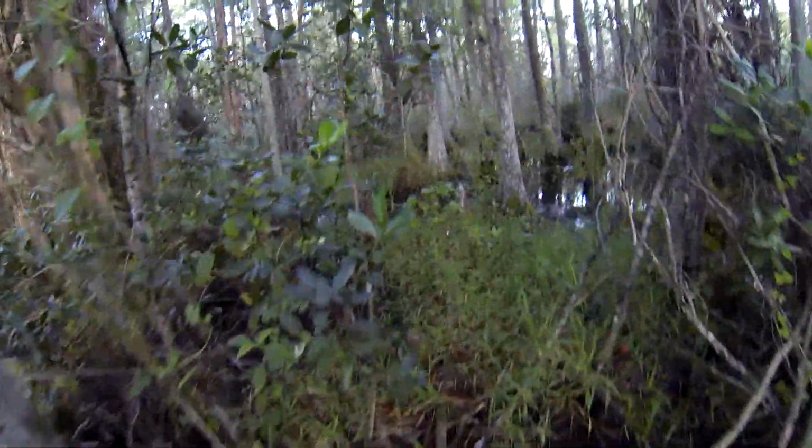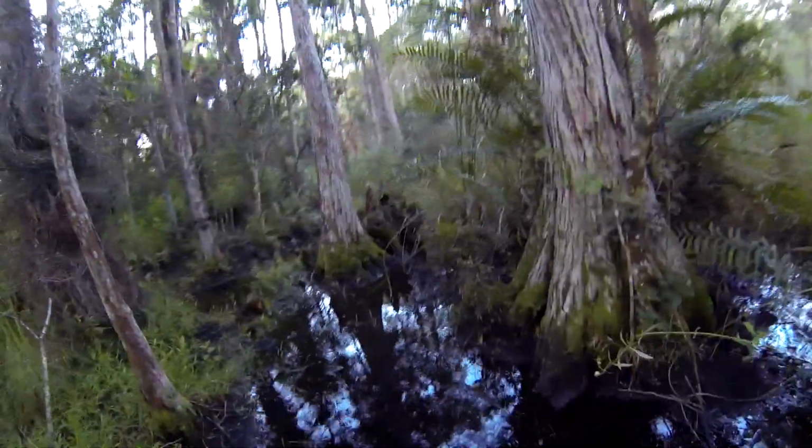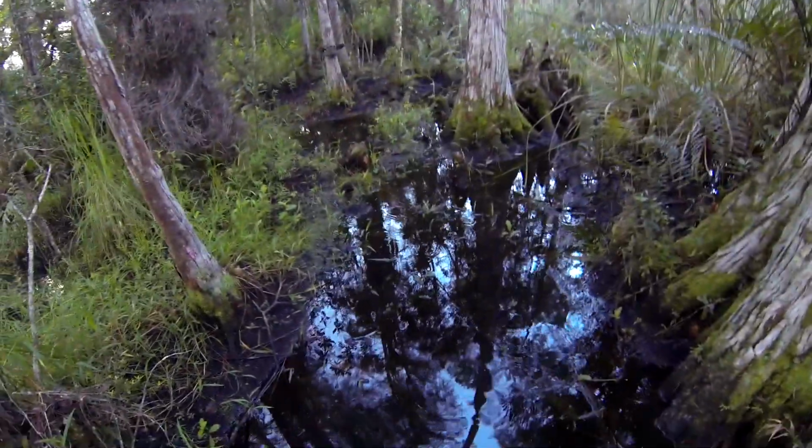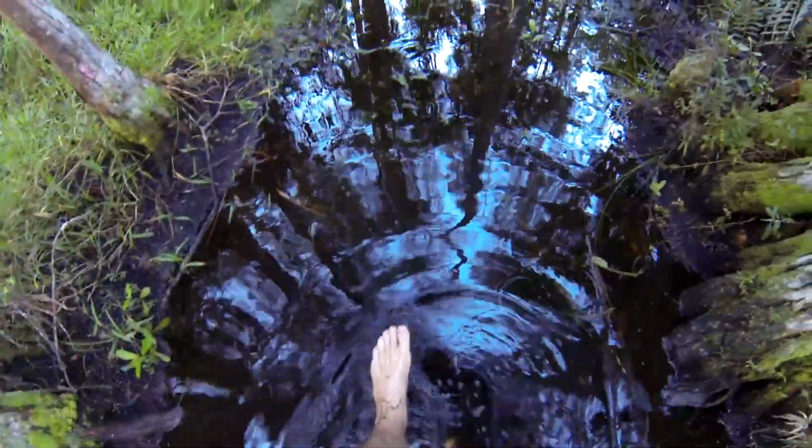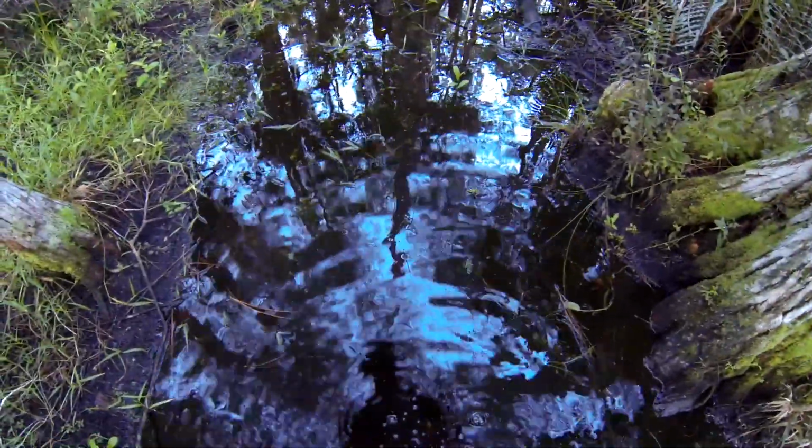It's almost like a pond over here. So I figured that would be a good spot. But this little path coming here, right through here, is where I saw a lot of tracks in here before. But it was nice and dry at the time.